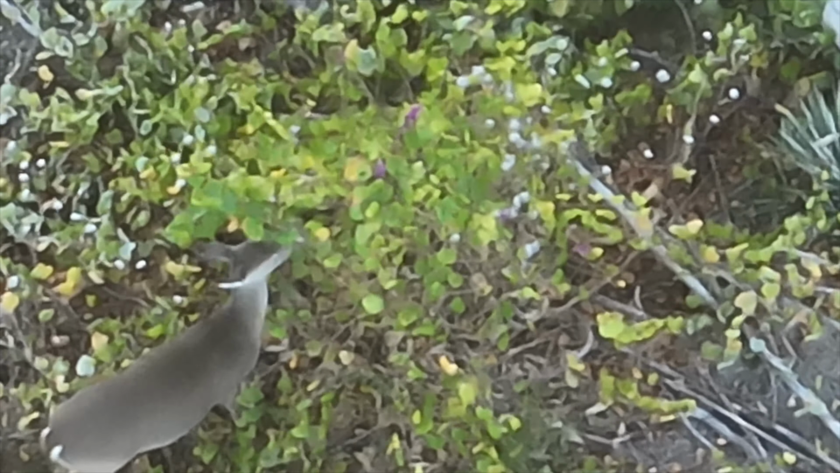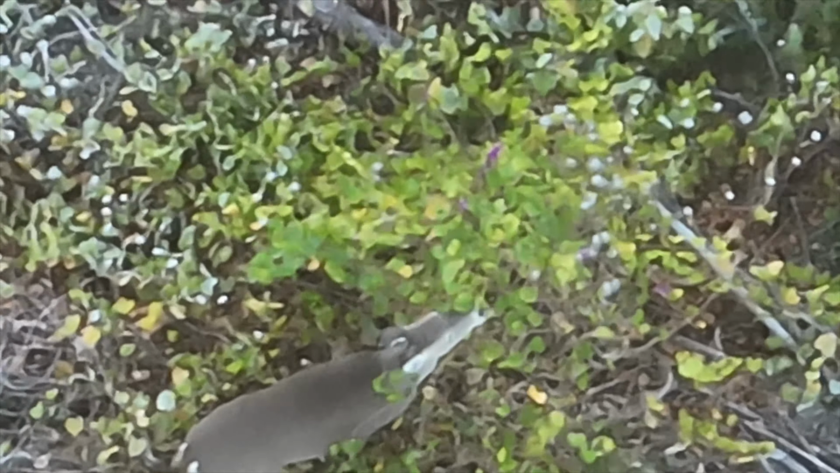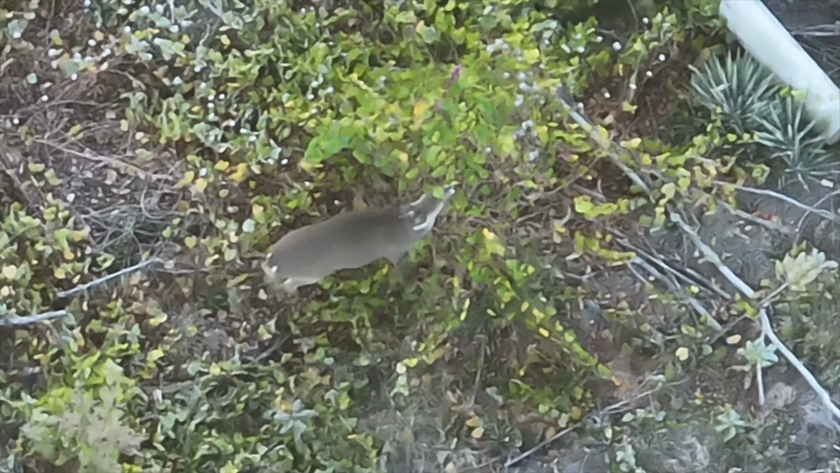This doe here is eating the berries and the leaves off of the American beautyberry. It is a shrub that has grown up here on its own in our cutover, and the deer really enjoy those berries and the leaves. My buddy tells me that it comes out of the mint family. The berries are purple, and they are edible, although it says that to humans they're not very tasty. Most people put them in a jelly. So that is the American beautyberry, one of the most liked bushes on our recent cutover land here in Alabama.